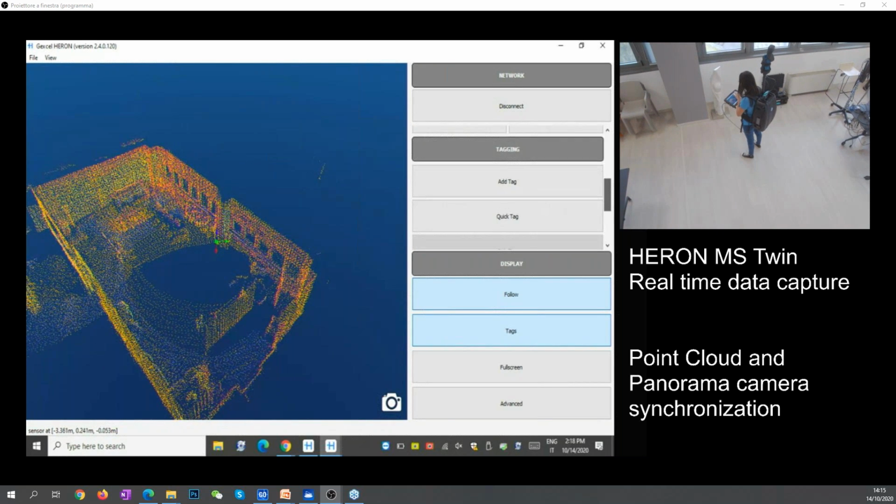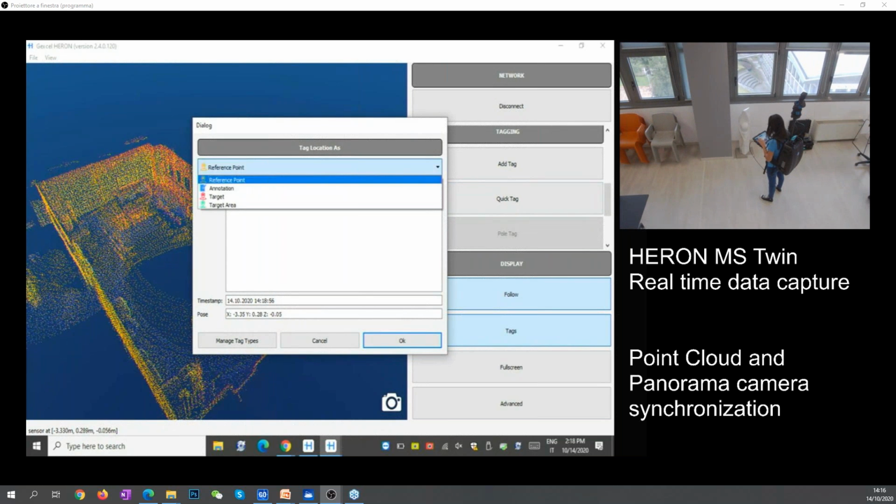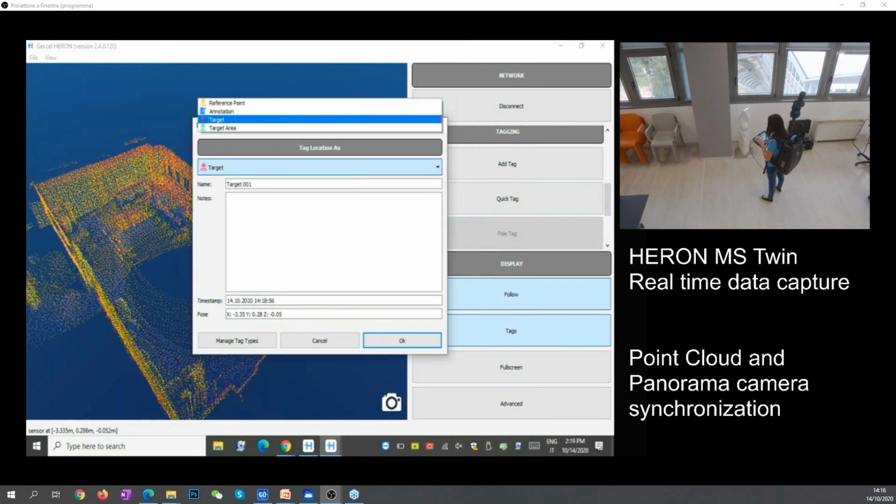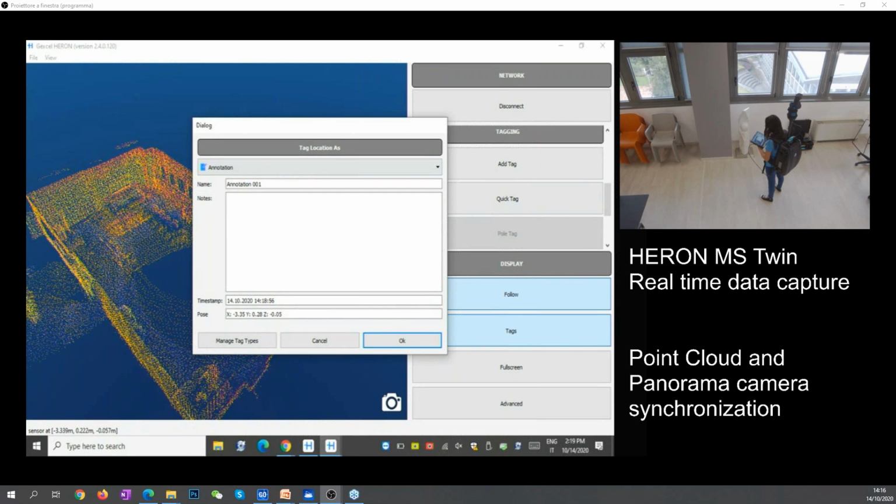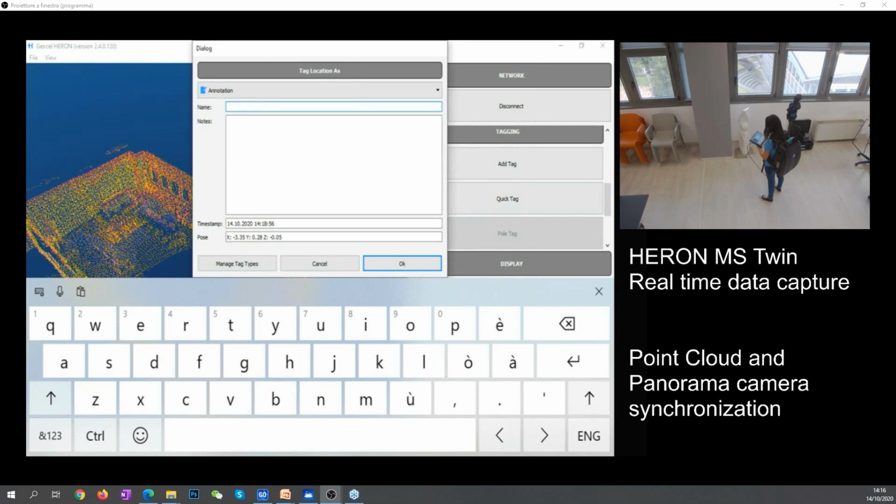It is also possible, of course, to take some tags. What are the tags? Let me explain a little bit. Sarah, can you go back? Yes, exactly, thanks. The tag for us can be different kinds of things. First of all, you can, for example, take an annotation. If you are taking a high resolution picture, or you have a sensitive object that you want to store, you can make the annotation.